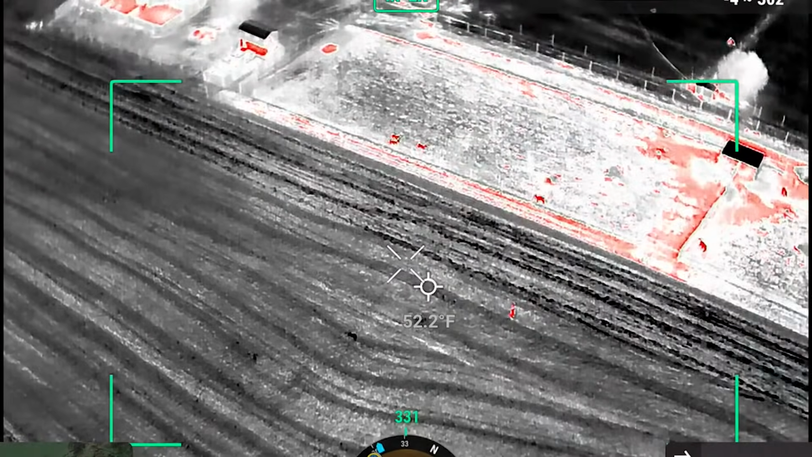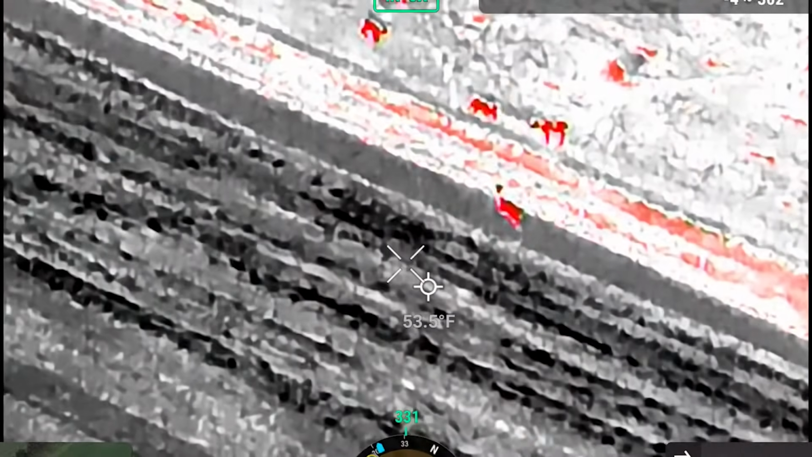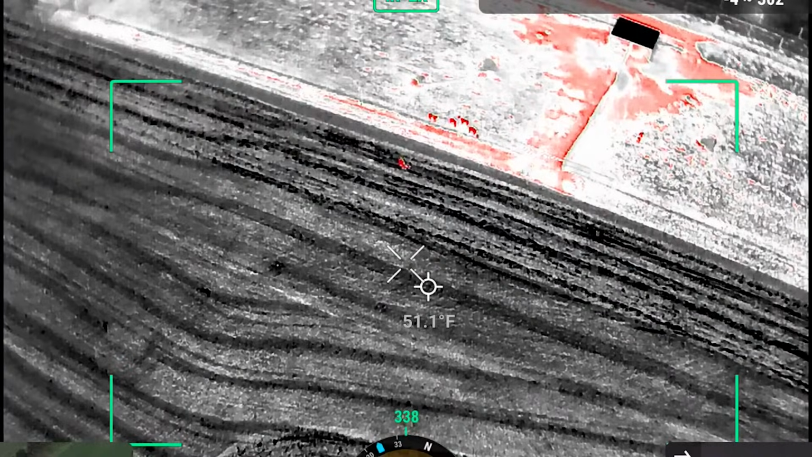Well, she's heading right to the pen. I'll gladly reverse her in the pen. She's heading right to the other elk. Did you hit her down at the bottom there or up? Yeah, bottom. She's right by the fence. Yeah, she's right where she needs to be. How long does it typically take? It's 5 minutes. She's just walking around in circles.